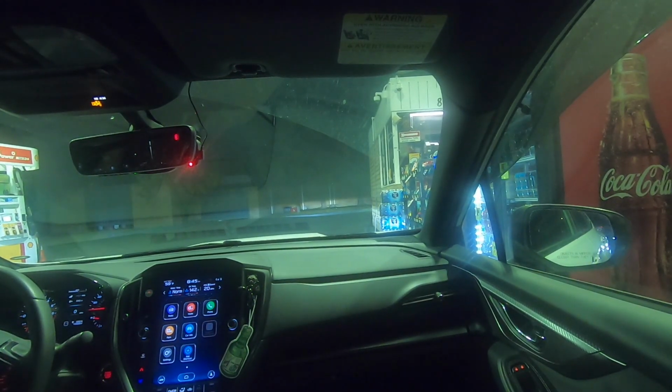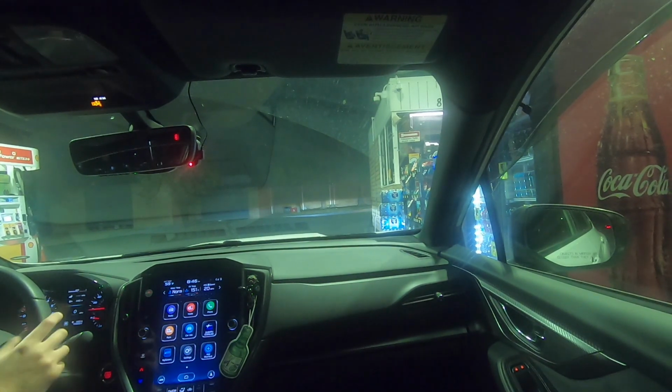Why is there a Tesla here? Well, you guys see the Tesla? Oh, they're going for the car wash. I was gonna turn off my car for a second. Hey, yeah.